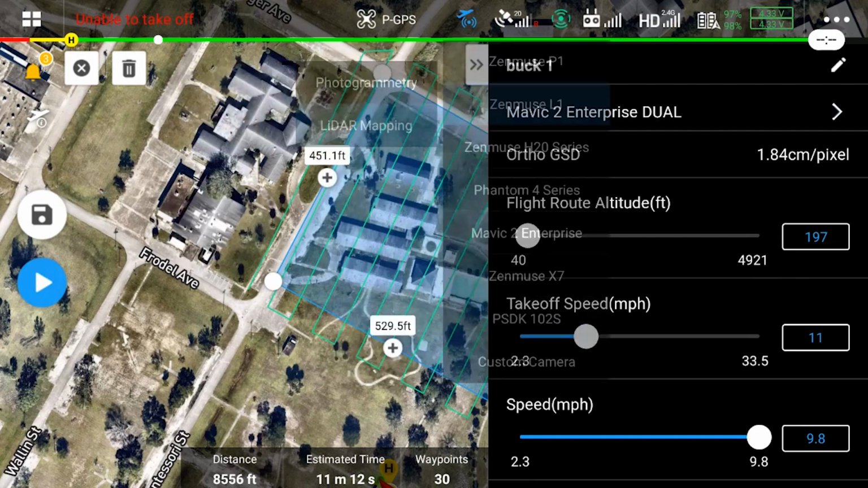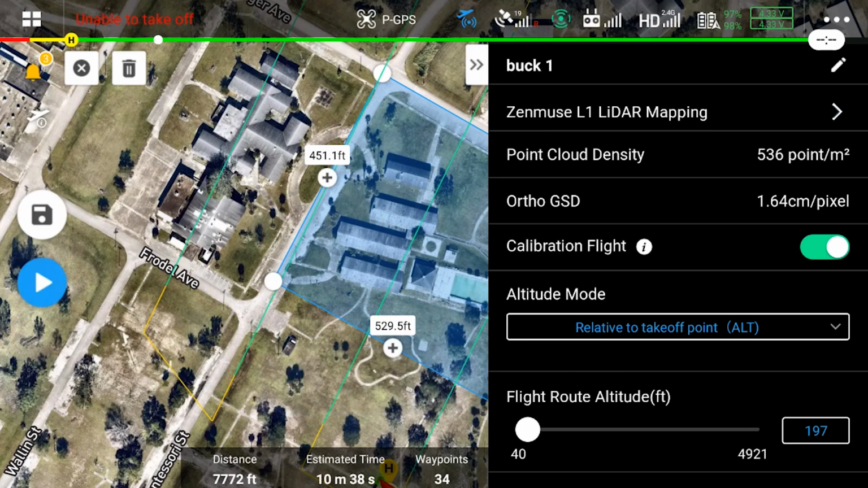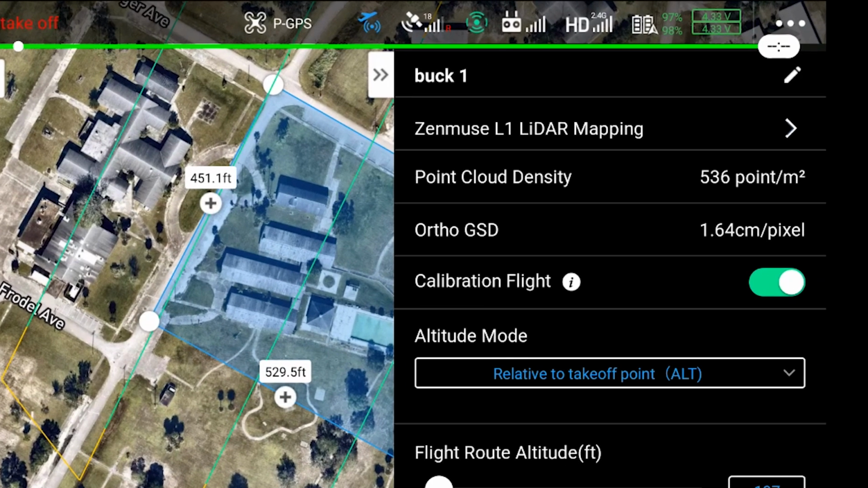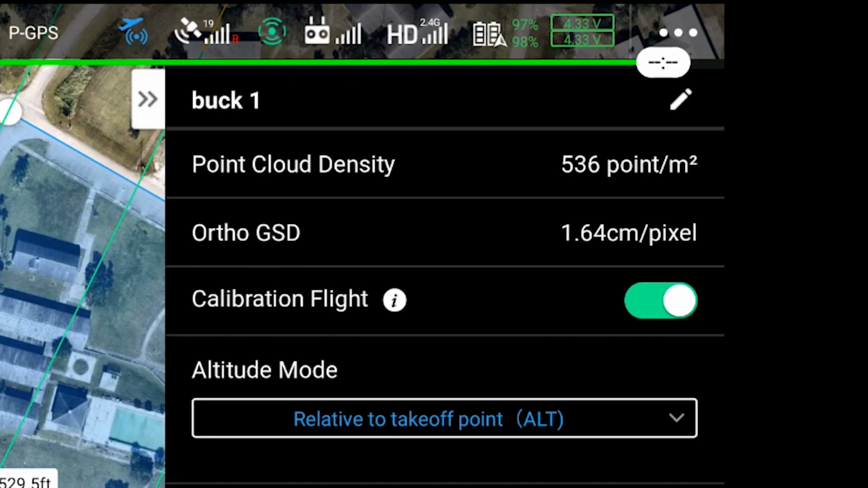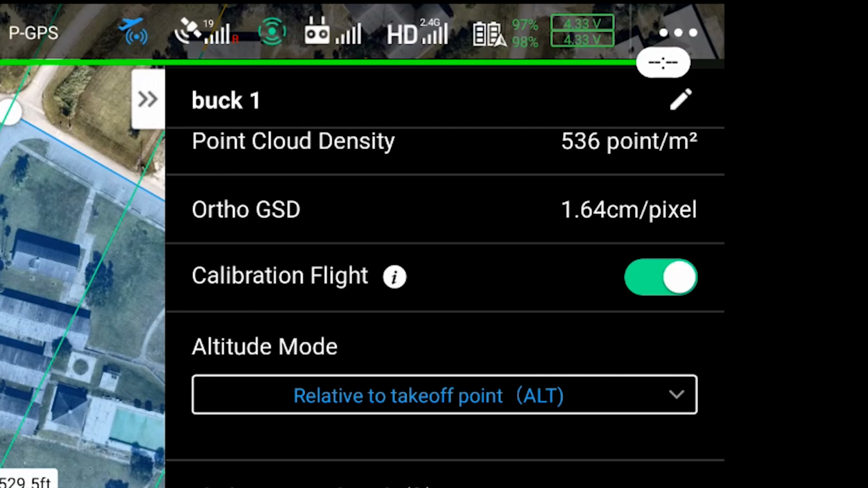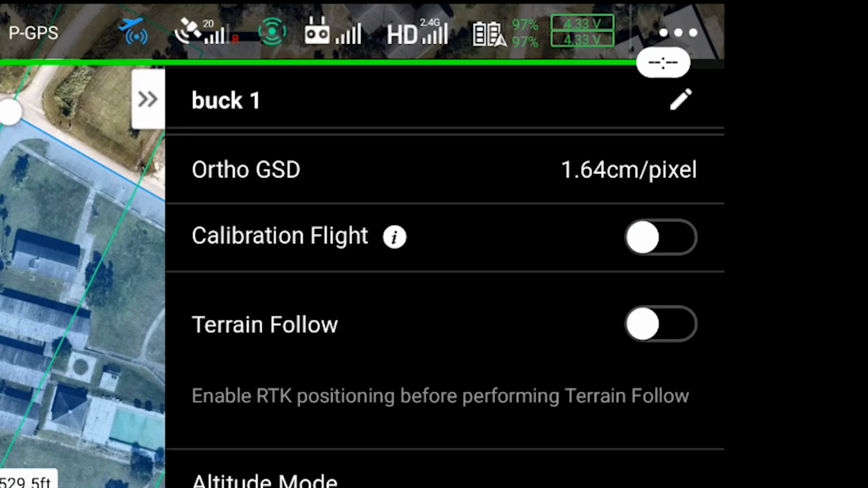And it has two cameras. I'm going to select the LiDAR mapping camera. What that's going to do is change the flight path so that it has the proper spacing for the LiDAR mission. Now, it's going to tell you there the point cloud density that's expected at that altitude and that overlap and the ortho GSD. And it's going to have the option to turn the calibration flight on or off right there. We're going to leave that on in this case.